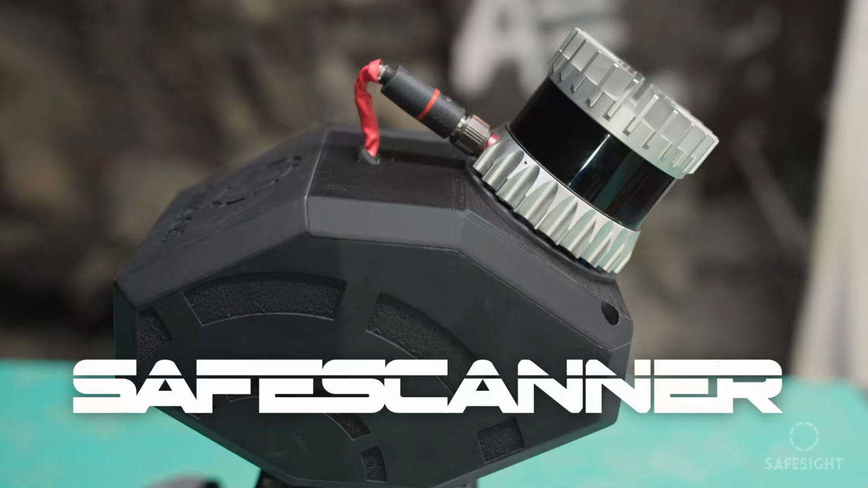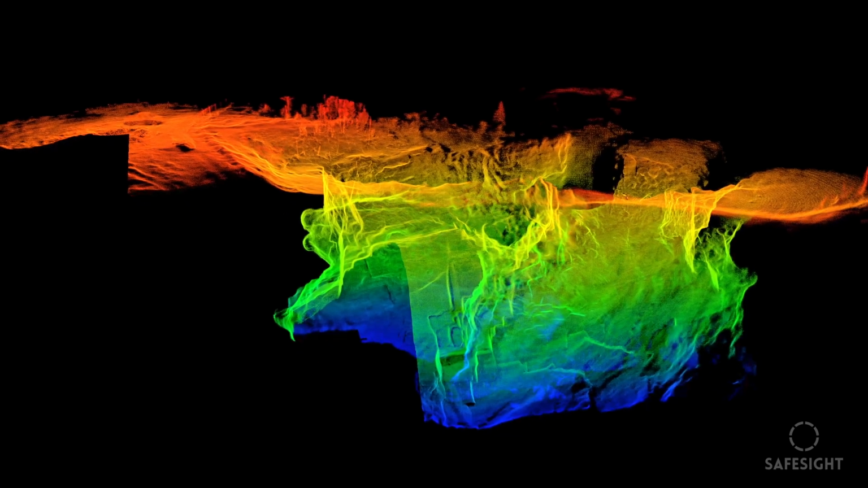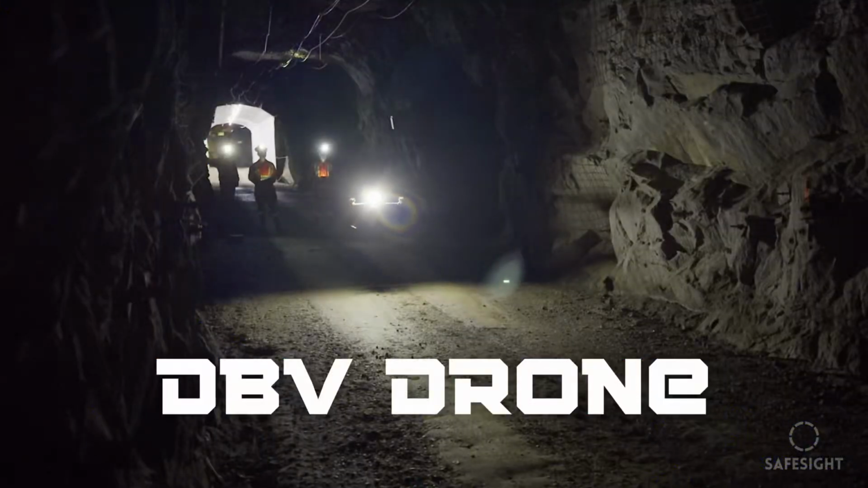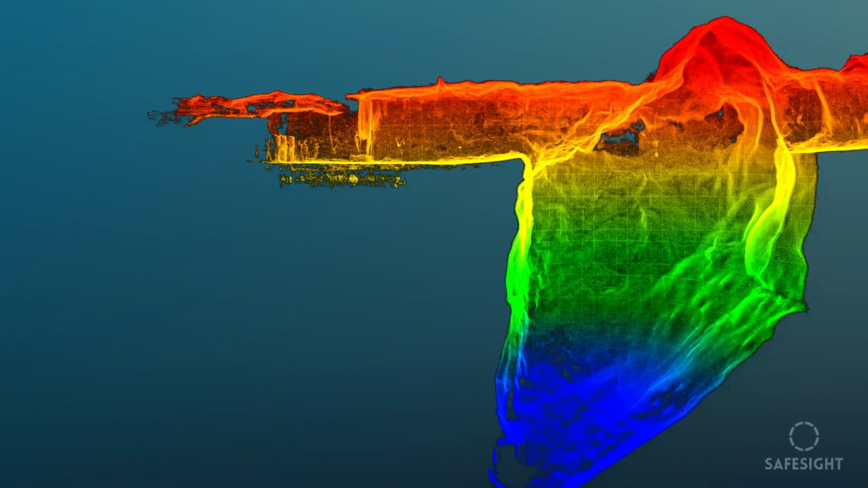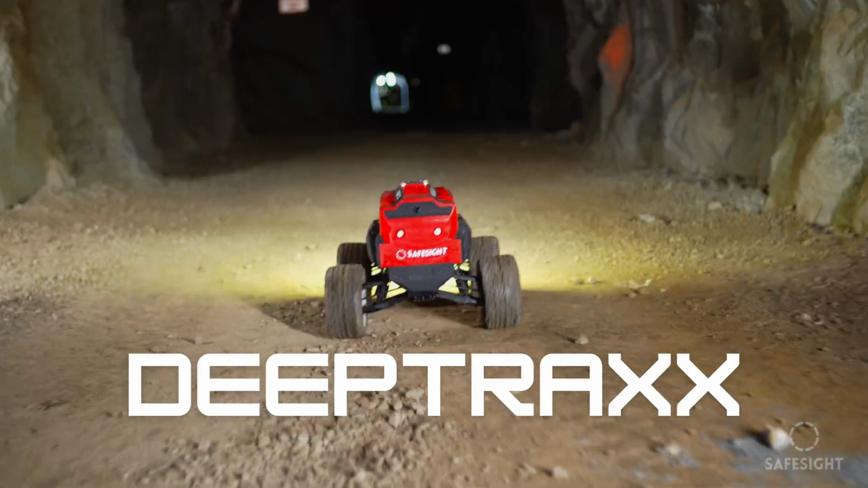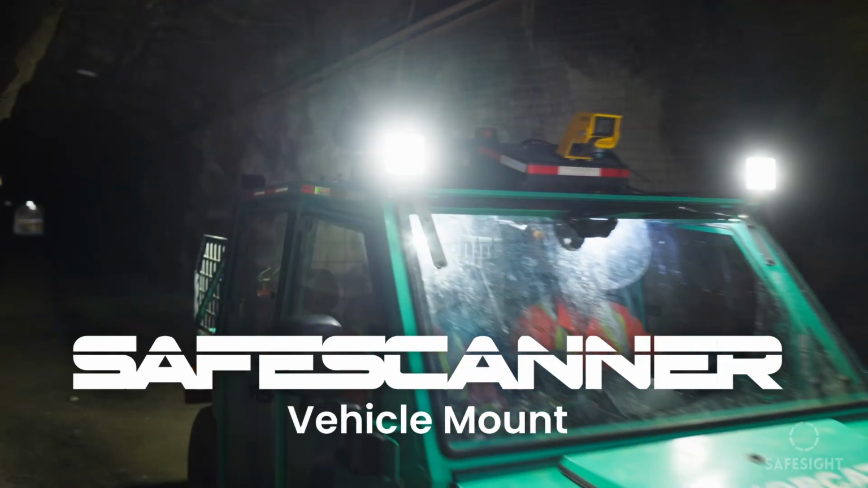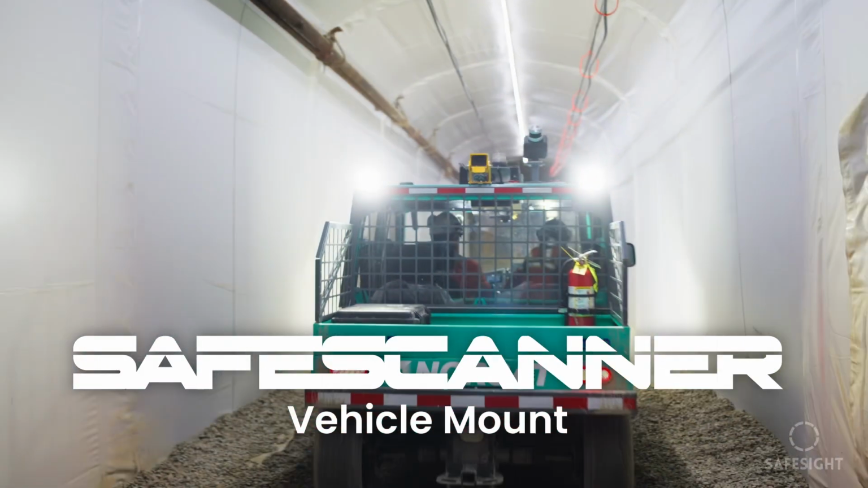At its core is the SafeScanner, a high-precision LiDAR payload designed to move seamlessly across air, ground, and vertical applications. Mounted on the DB5 underground drone, it maps inaccessible stopes with zero human entry. Deployed on the DeepTraxx Rover, it captures long development drifts with consistent, high-density detail. And with the SafeScanner vehicle mount, you can collect data in real time as you drive through the mine.